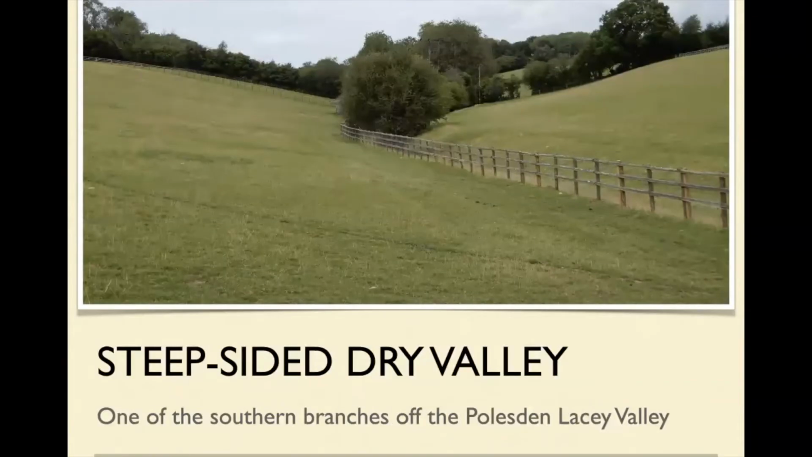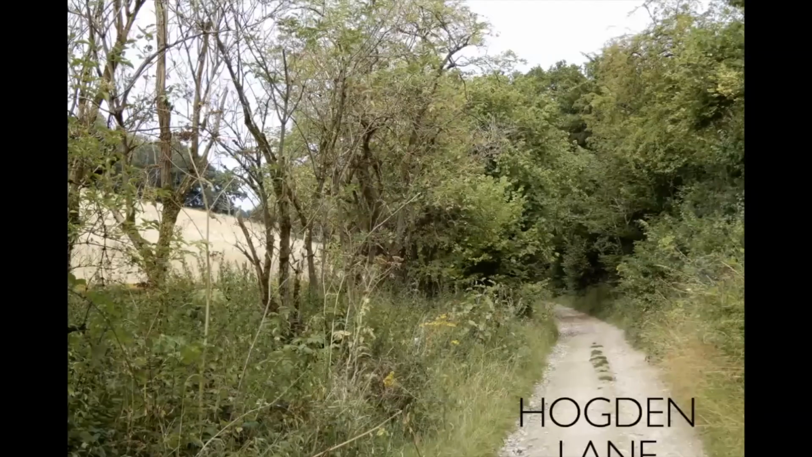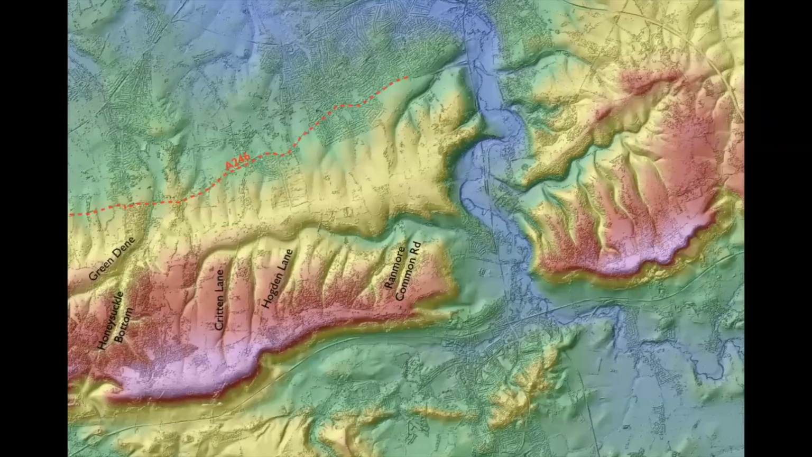And on the southern side of the valley, you get these steep-sided little valleys. You don't see anything like this on the south side. Steep-sided valley running down into it. Here's another one. This is Hogden Lane, and that is genuinely the side of the valley. So there's a series of these.